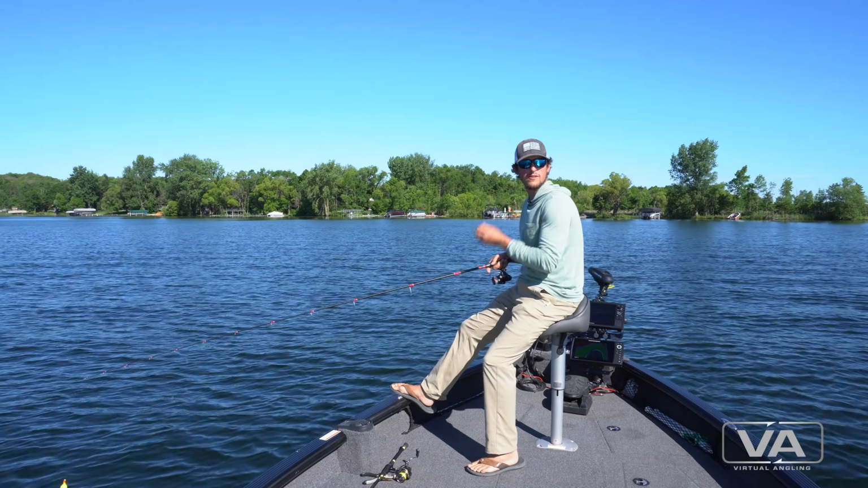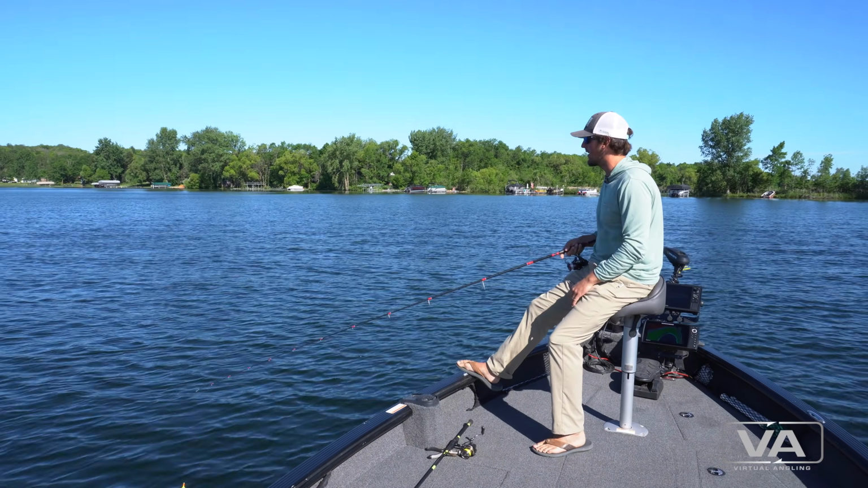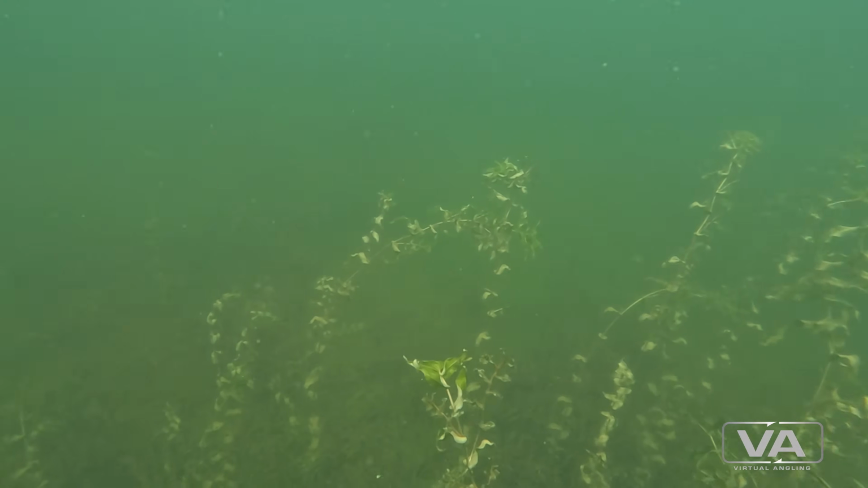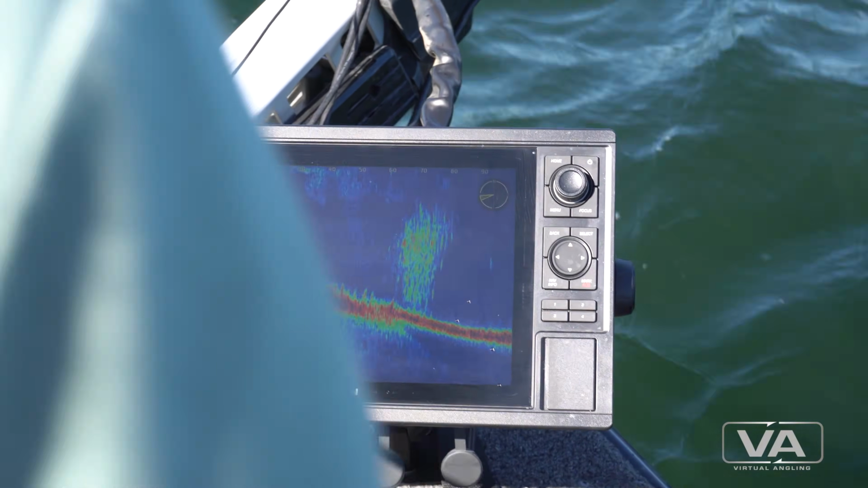So we're cruising a bunch of spots right now, whether it be a corner or the top side of the humps, and looking for that real thick cabbage midsummer like this, because you got all sorts of bait, your perch fry, young of the year minnows, all that stuff. They kind of gravitate toward it.